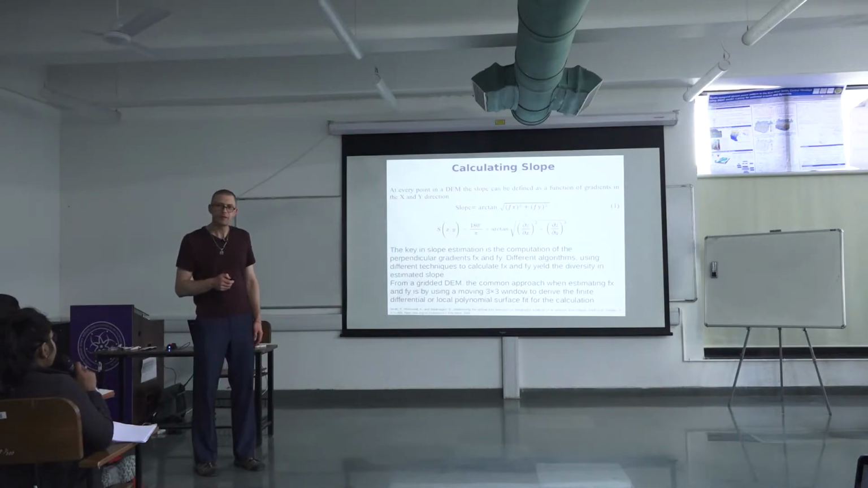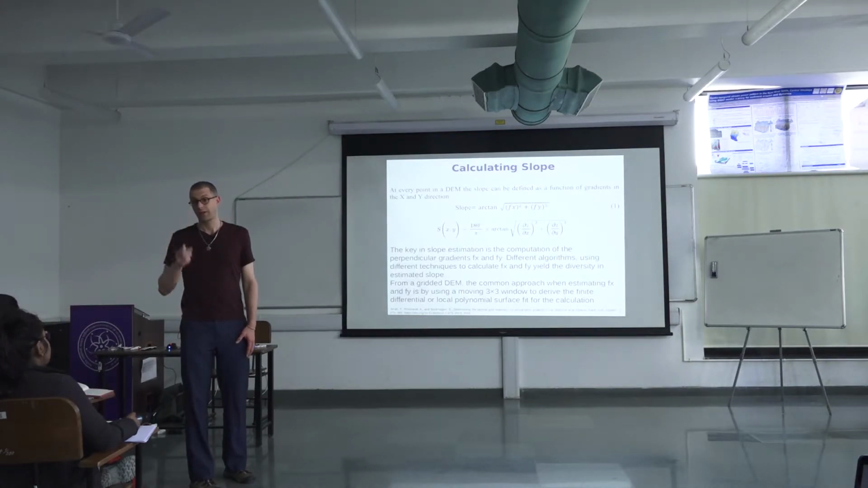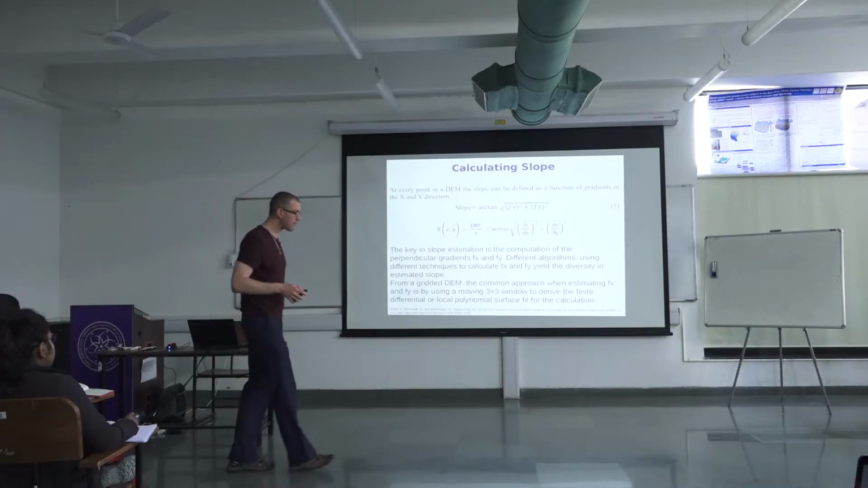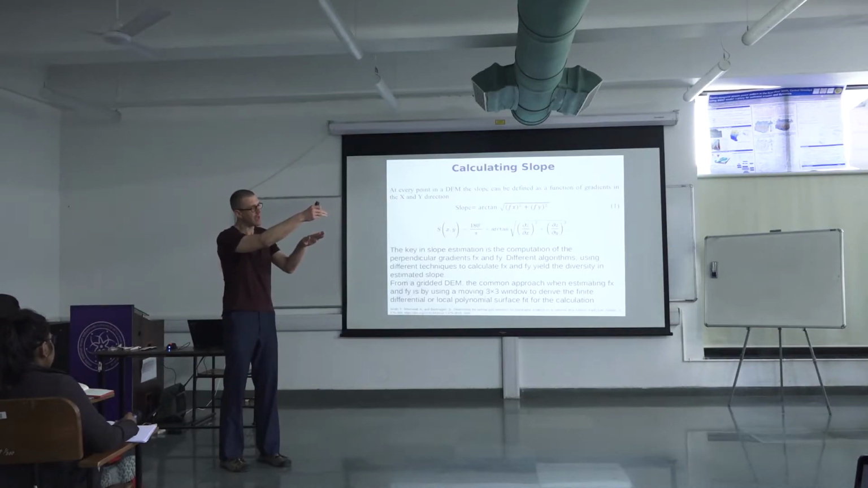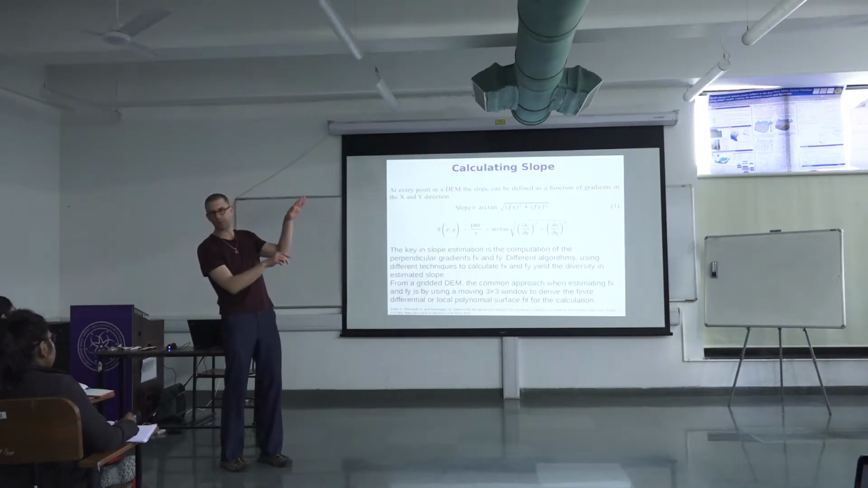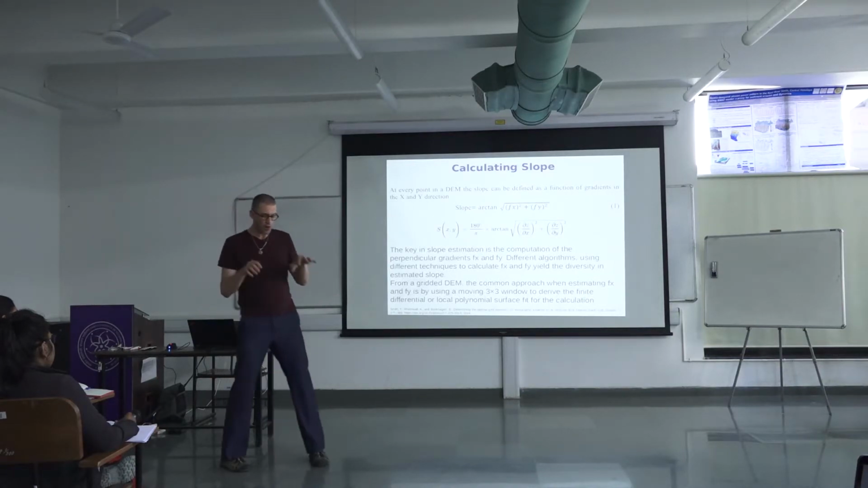So a slope map will be different than a hillshade map? Yes. A hillshade map is essentially assuming some height of a sun. You have a directional value of the sun that goes from 30 to 360. That's the aspect. And then you have a height value at what height you put the sun, and that allows you to calculate a hillshade value. A slope map gives you the local terrain slope.